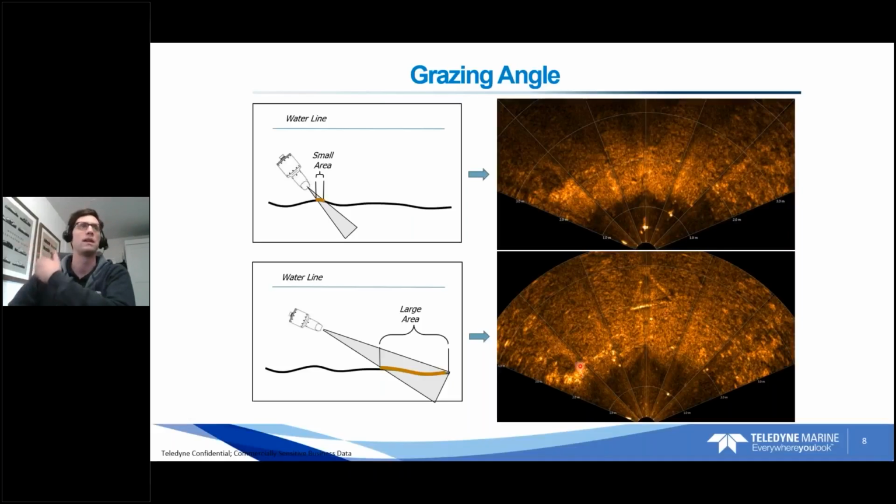Of course, it depends on the application, but this is all dependent on grazing angle, which drives the point home of having a way to adjust the tilt angle in your deployment, whether that's through a manual hands tilt and lock mechanism on your pole or on your vehicle, or having a pan and tilt where you can actually control the tilt of the sonar through the software, which is an option we have.